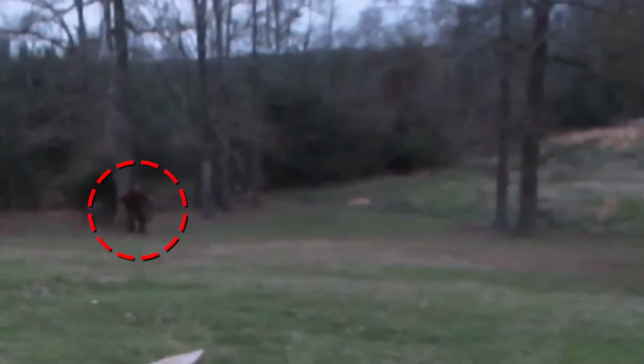A solitary wanderer in this untouched realm. Witnesses marveled, recording its fleeting visitation, a glimpse into the unknown before it disappeared into the sheltering arms of the tall tree. This colossal creature, a rarity in the tapestry of nature, stood as a testament to the mysteries that dwell beyond our comprehension.